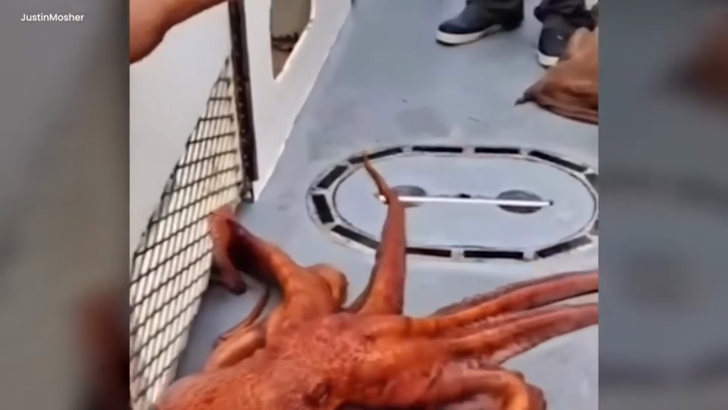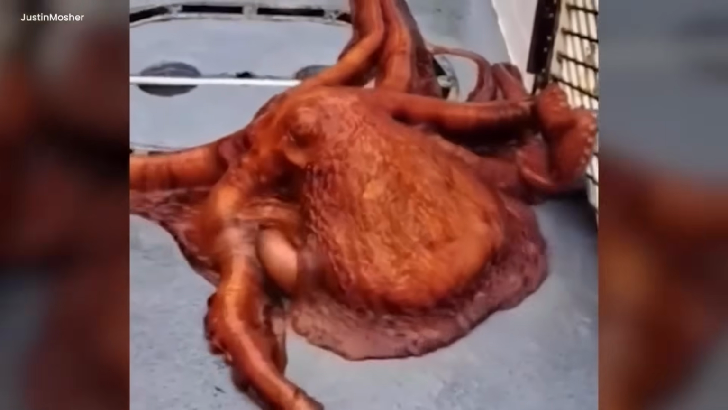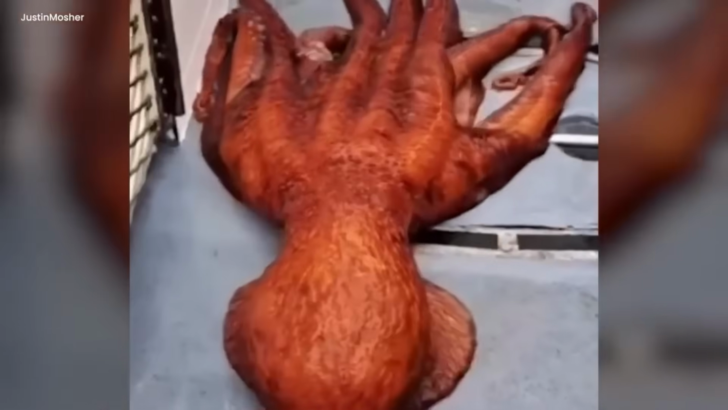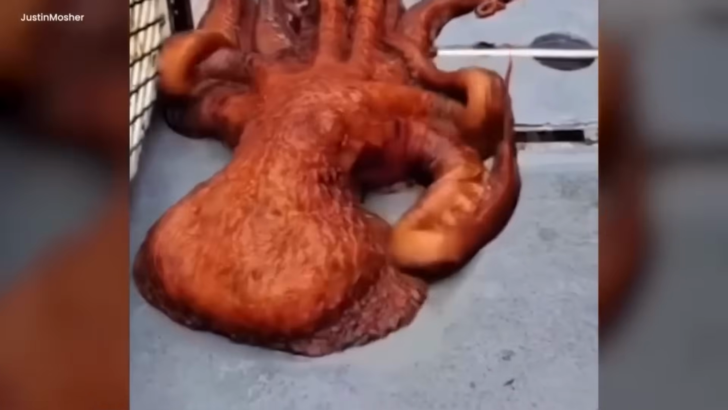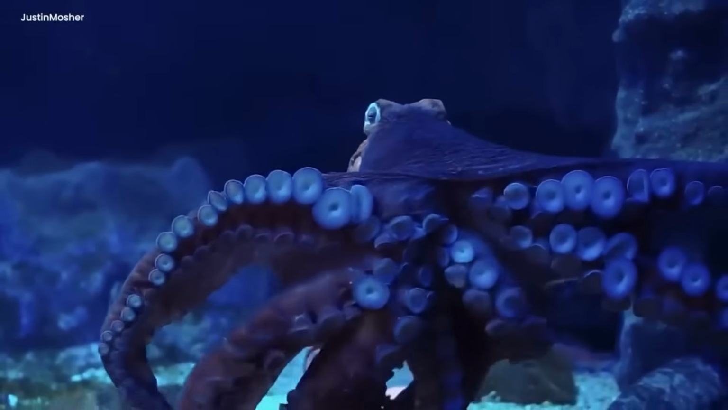We can see it slithering on the floor until it reaches the edge of the boat and then jumps into the water. This is one of the most incredible videos ever captured. The huge head of the octopus is clearly visible, and its eyes can also be seen. Another thing to ponder about is that when the man touches the animal, it does not harm it in any way, while octopuses are considered to be dangerous and creepy sea creatures.